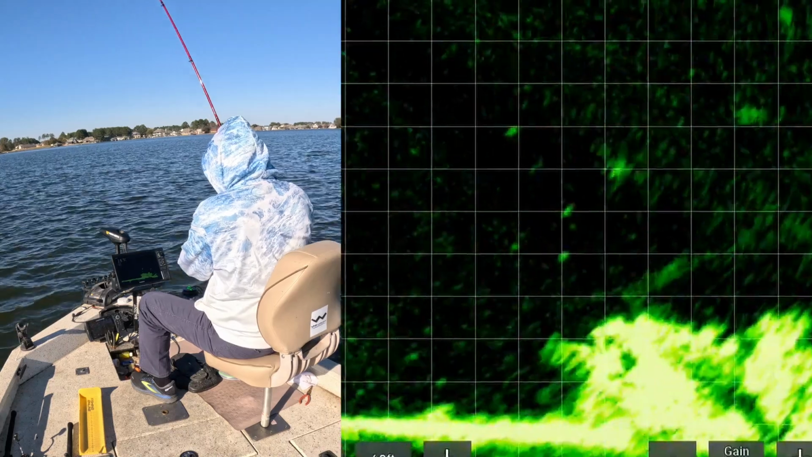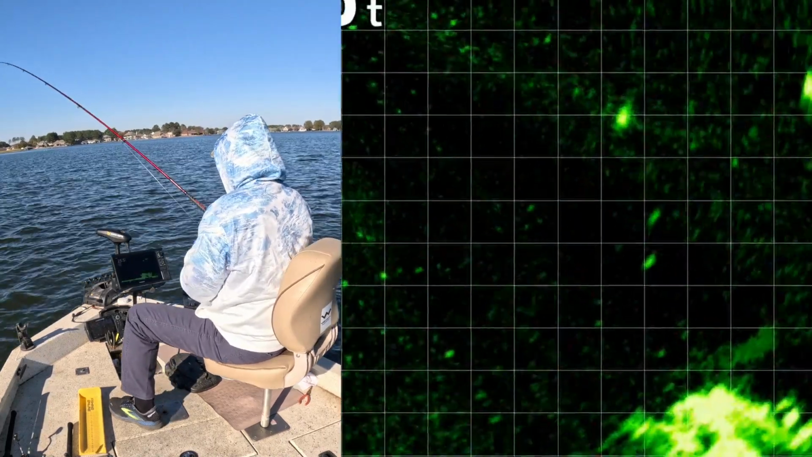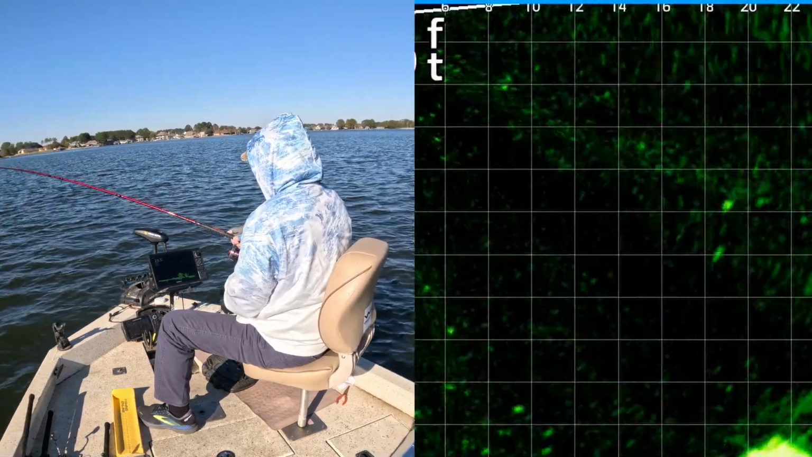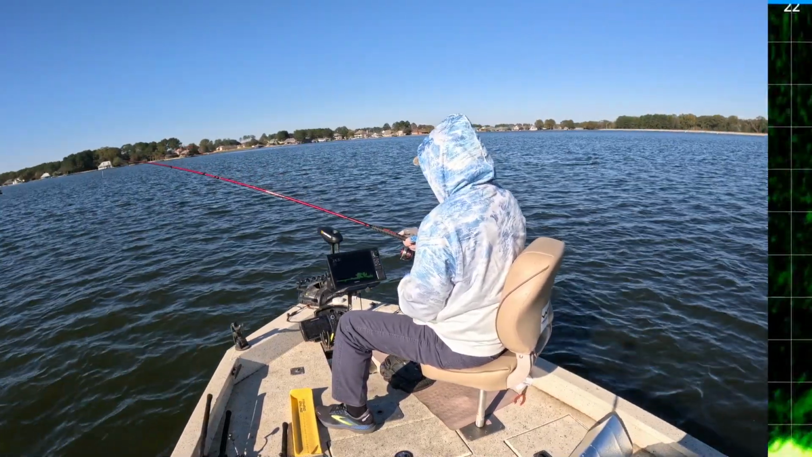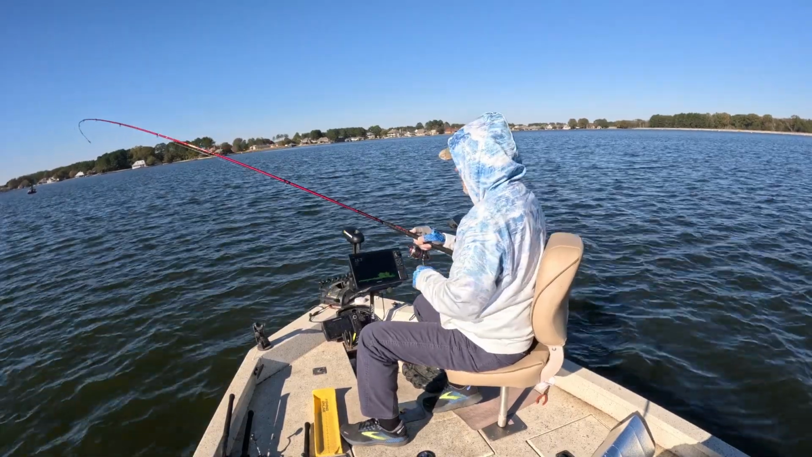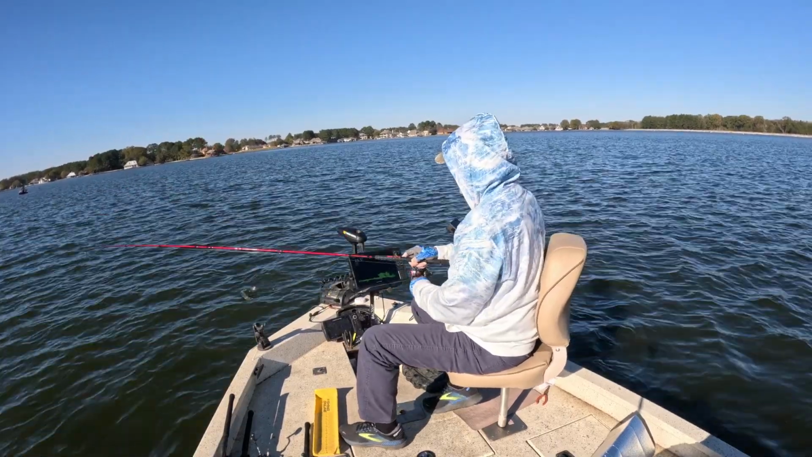Got him. Yeah. Right off the top of that mess. Good Lord have mercy. Gosh, they're digging. Suckers are fighting hard. Get up here.